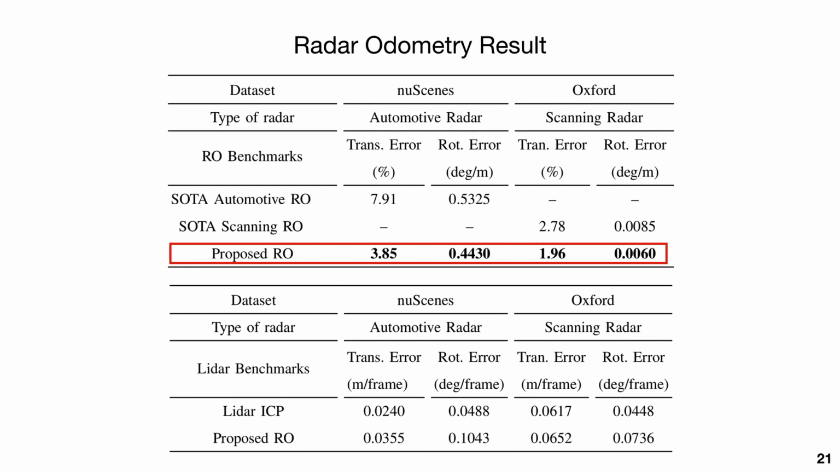However, we cannot precisely compare automotive and scanning radar odometry, because the two datasets have different scenarios and ground truths of reference odometry.